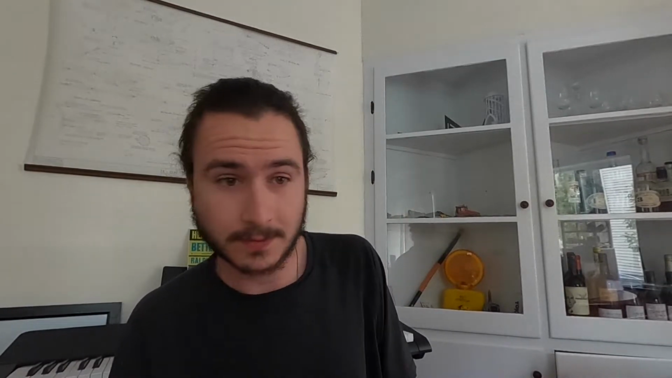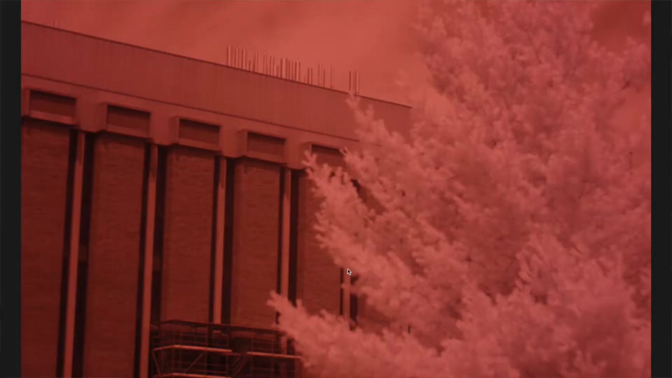So first of all, let me put up what I can see on my screen. The pictures look very red. Technically we're sensing beyond what we can see, but the sensor is interpreting those wavelengths as red and/or pink. So it's very pink. I have some friends that say that they like that, but it's very pink.